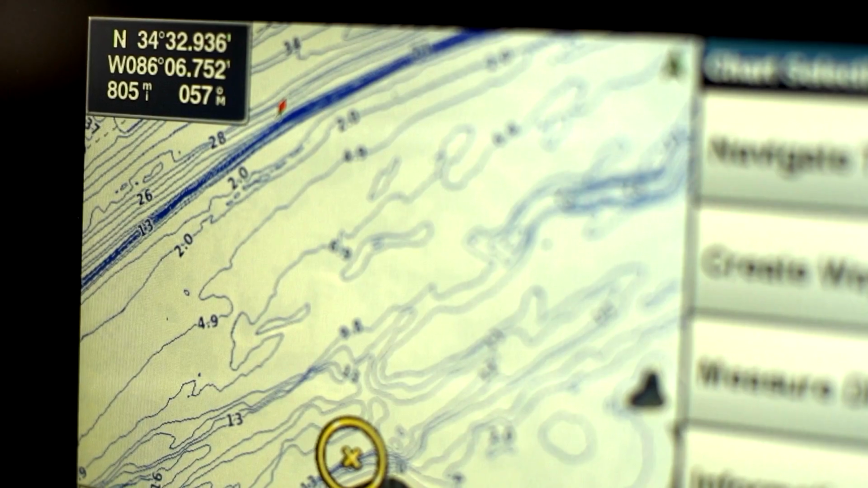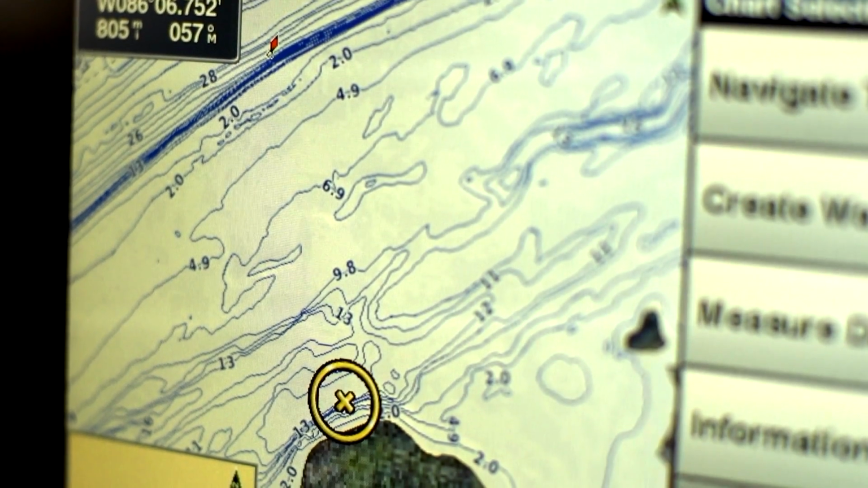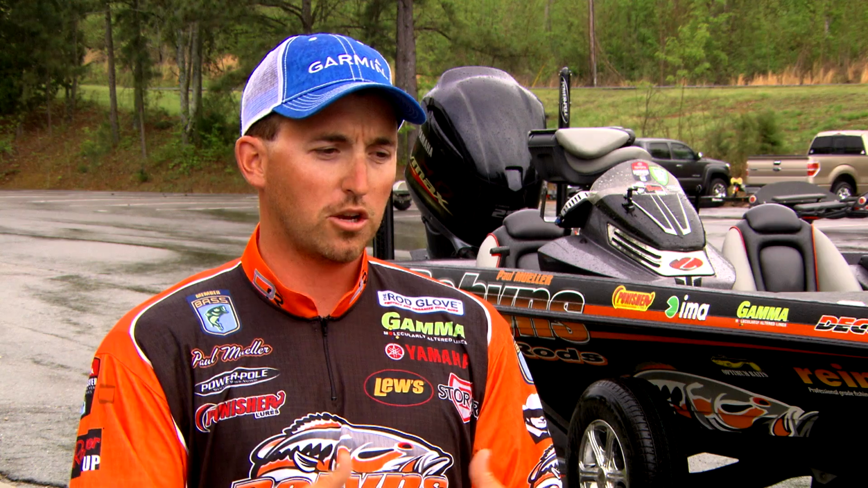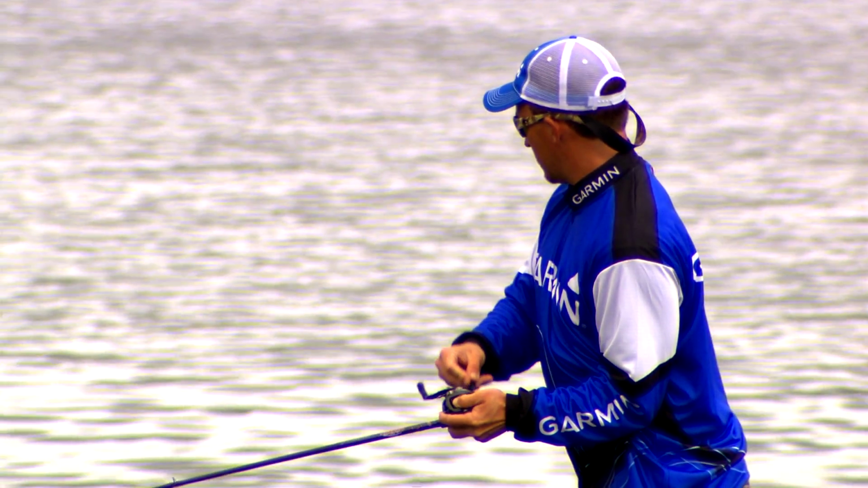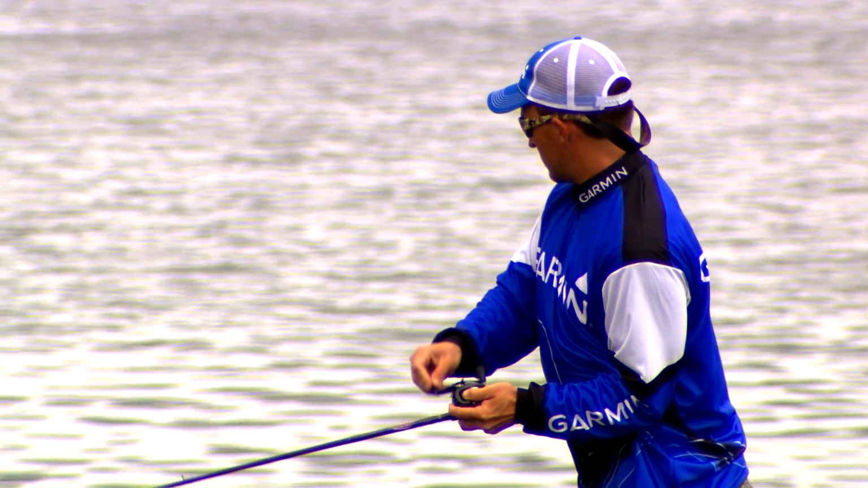Traditional sonar is better than anybody out there for sure. Their mapping's incredible. I mean, 1 foot contours all the way through the whole lake. That's incredible. They're stepping up the game, and honestly, I think they're number one. As an angler, you want to be using the best stuff that's going to help you be productive day in and day out.